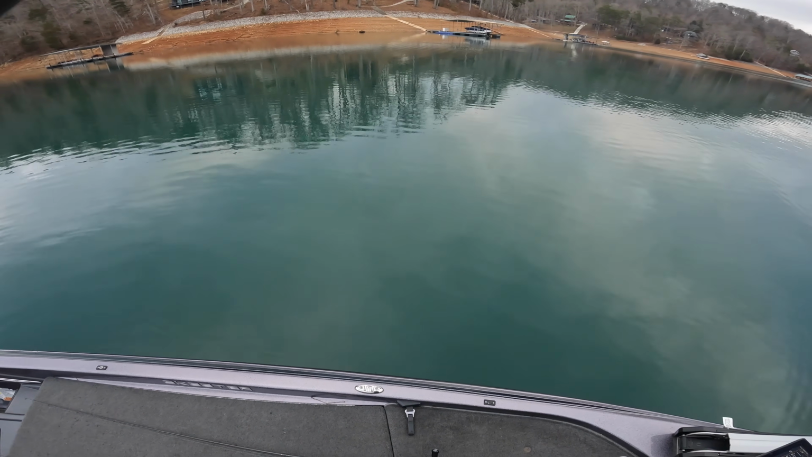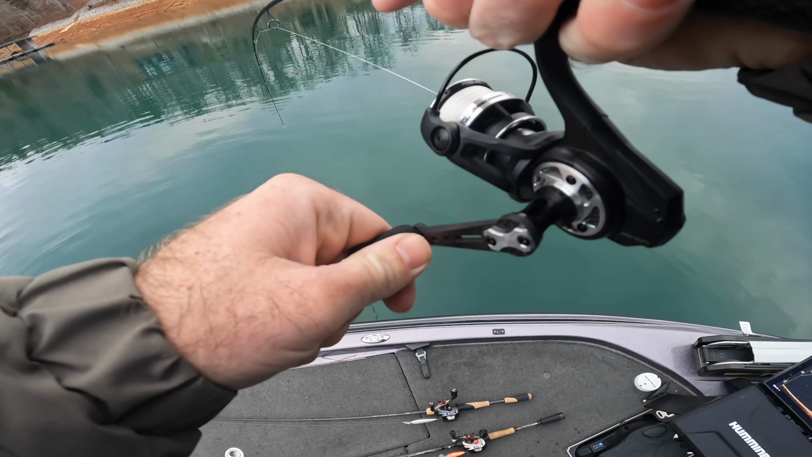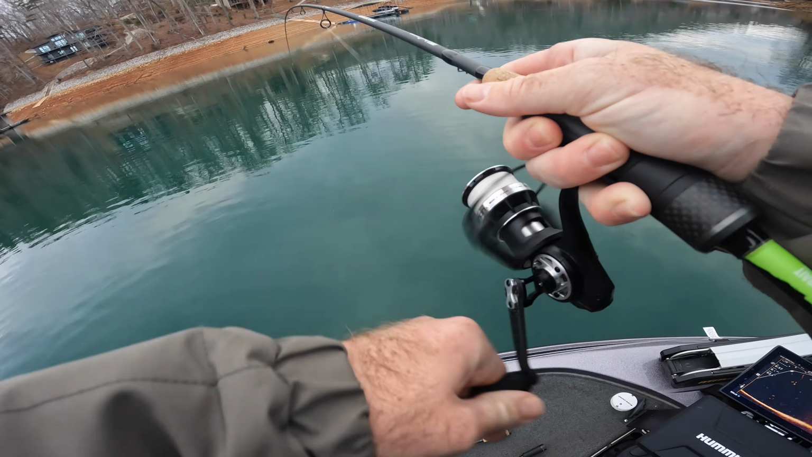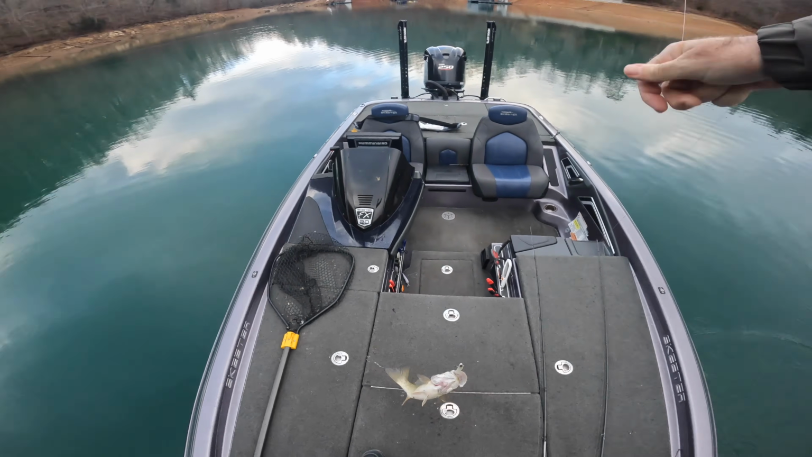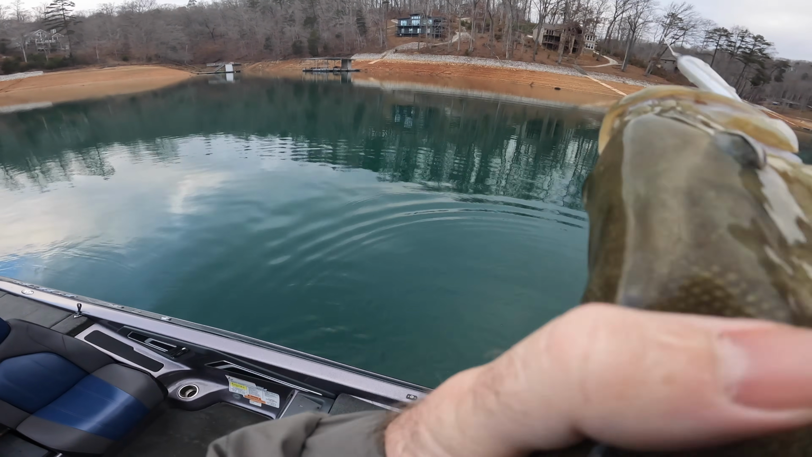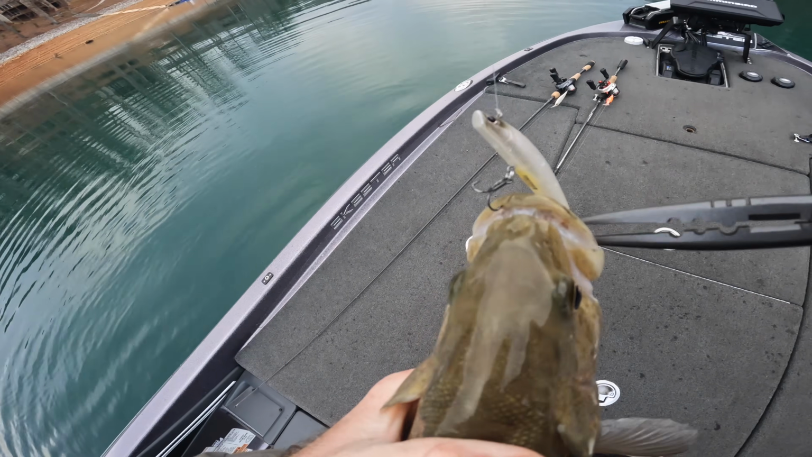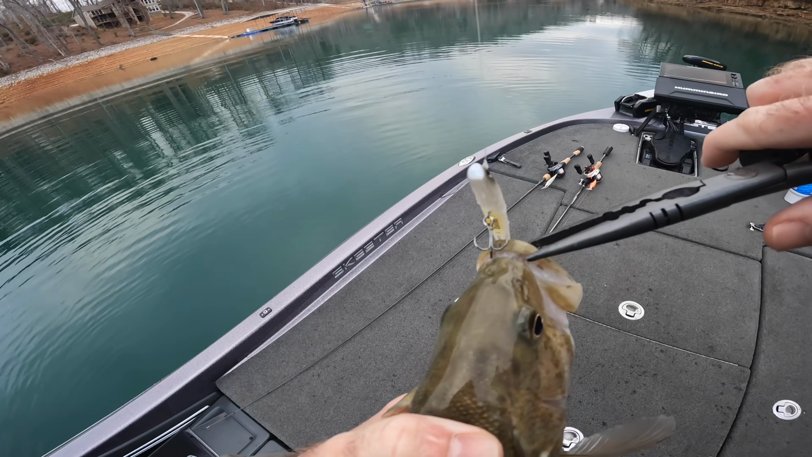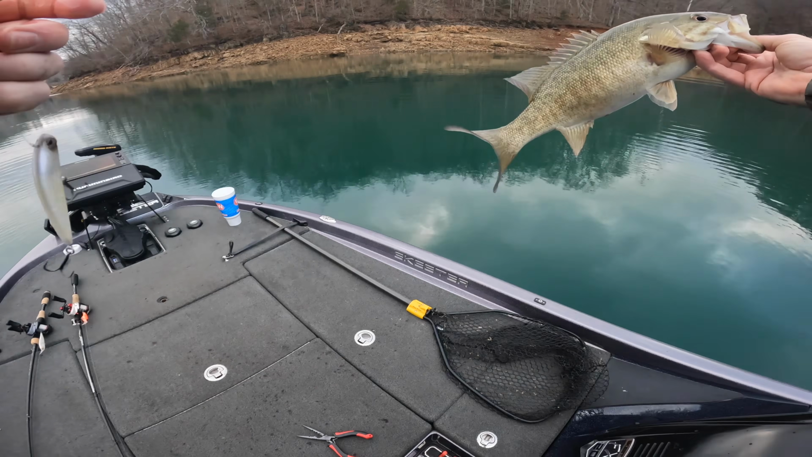That was awesome. That's awesome. I have no idea what this is, but that was a cool bite. Oh my gosh, it's a freaking pot of smallmouth right there. Oh, that's cool. That's so cool. New Berkley Finisher there. Dropped it right on its head and it pounded it. That's awesome. Man, there's fish all over the bottom right here.